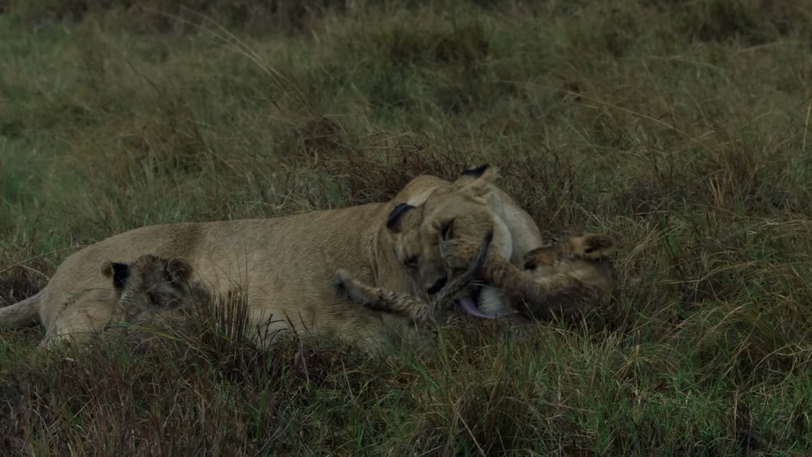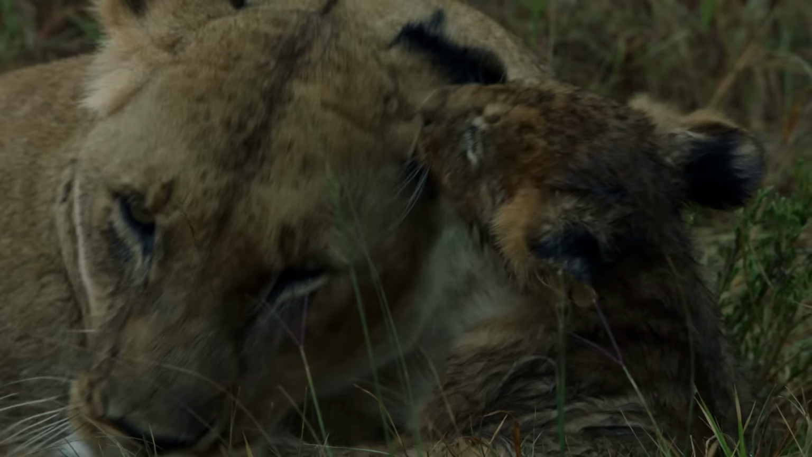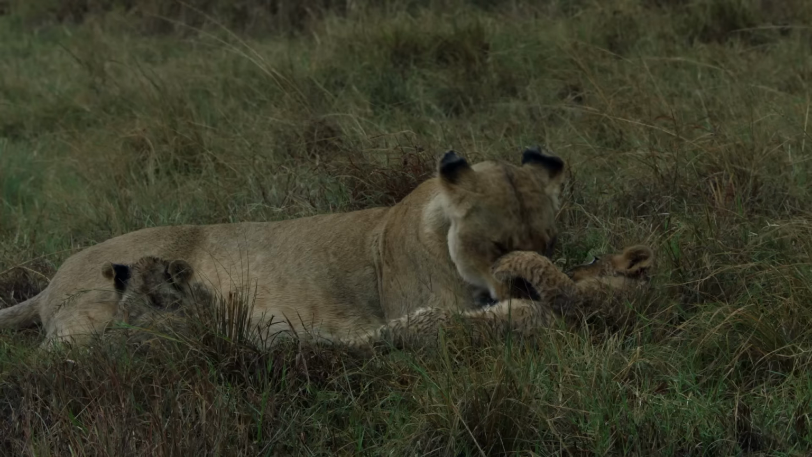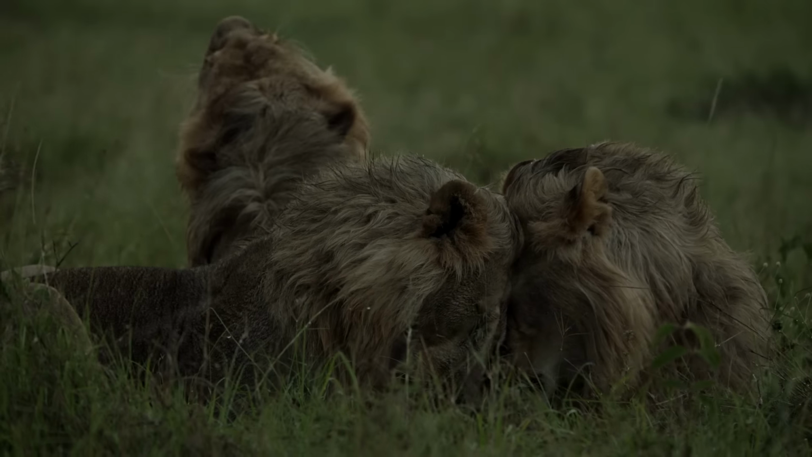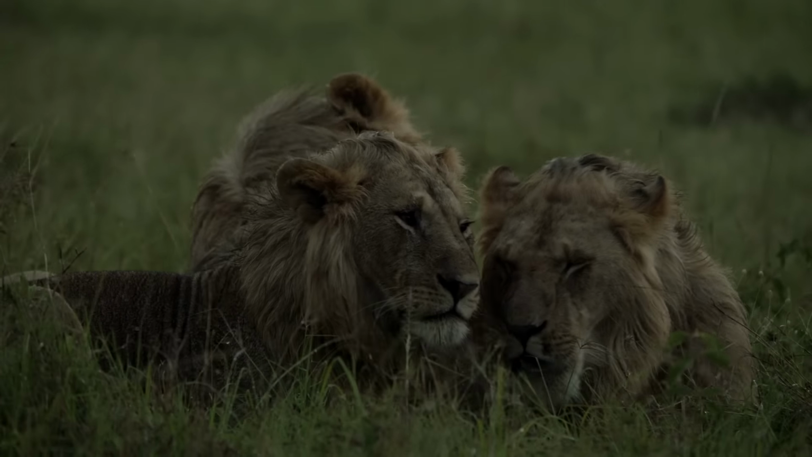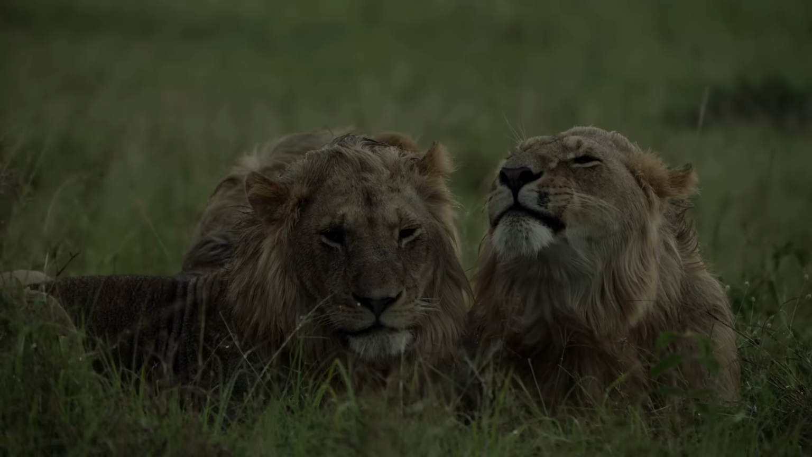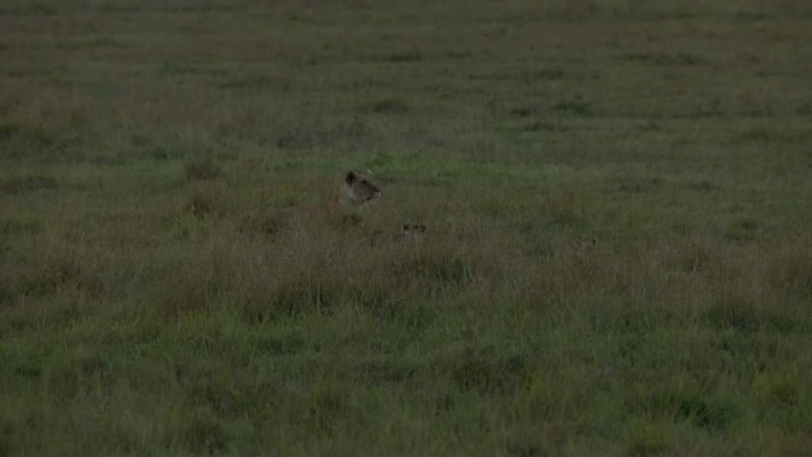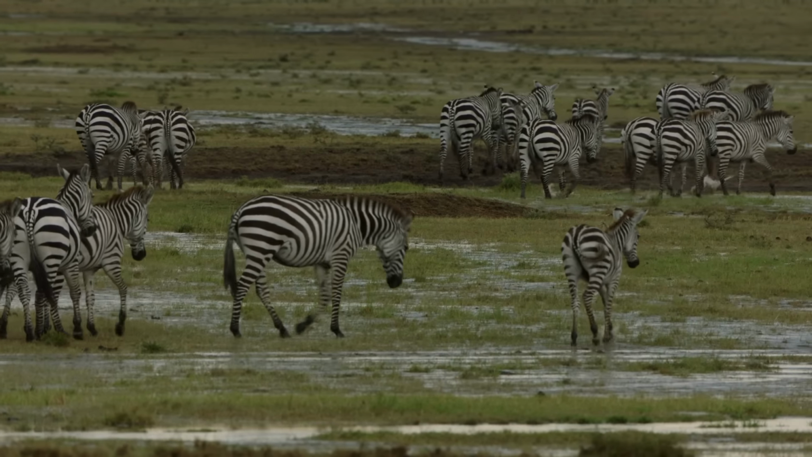It's soon time to say good night to the little ones. Their mother is repeatedly drawn to the surroundings of the settlements. The large number of lions in the reserve are a constant threat to the herbivores, especially during the night. But most cats don't feel really comfortable so close to the villages, as they fear humans. Zebras and antelopes soon became aware of this and now edge closer to the houses after dark. The predators seldom dare to follow them here.